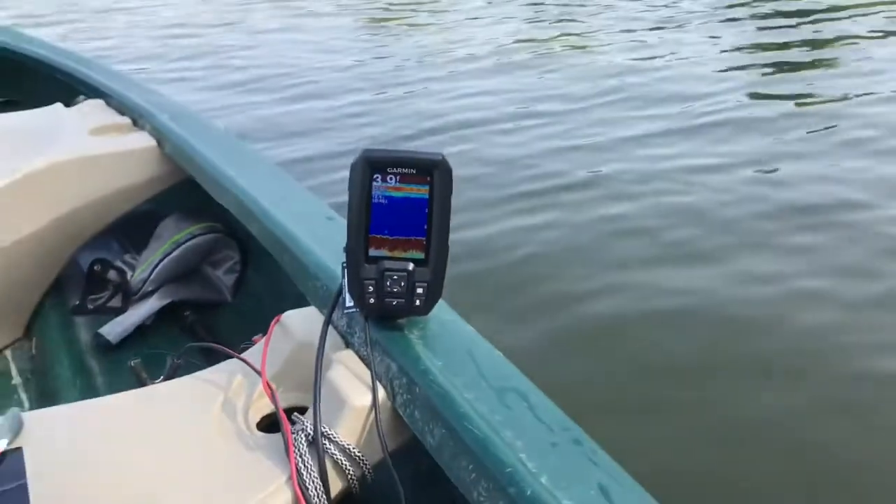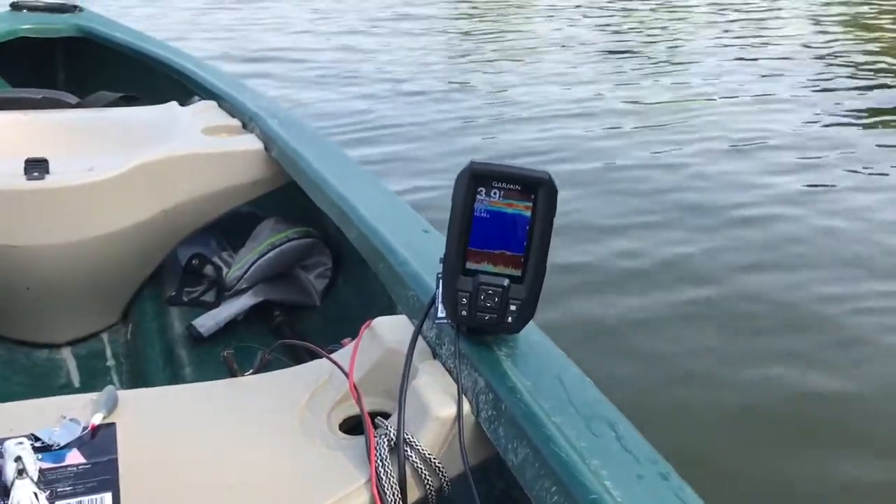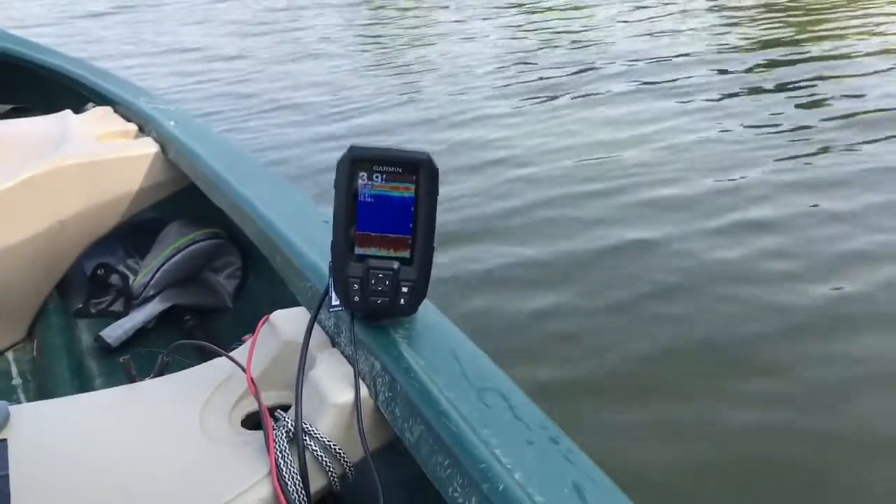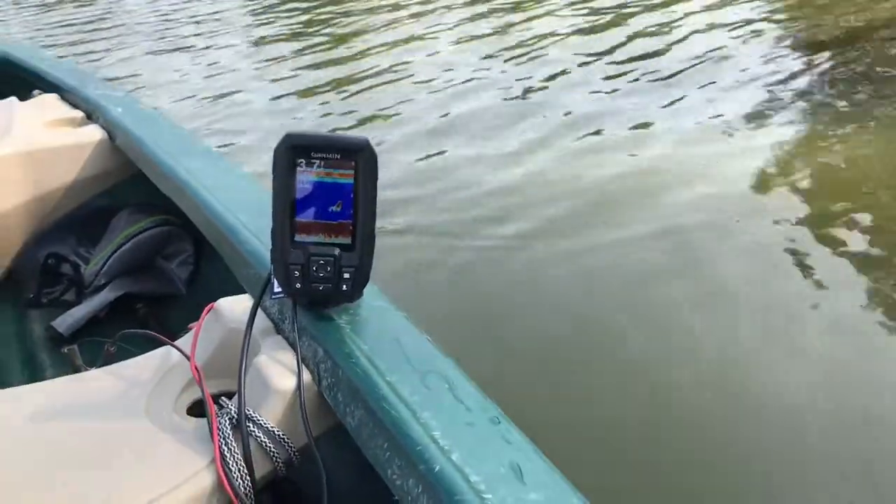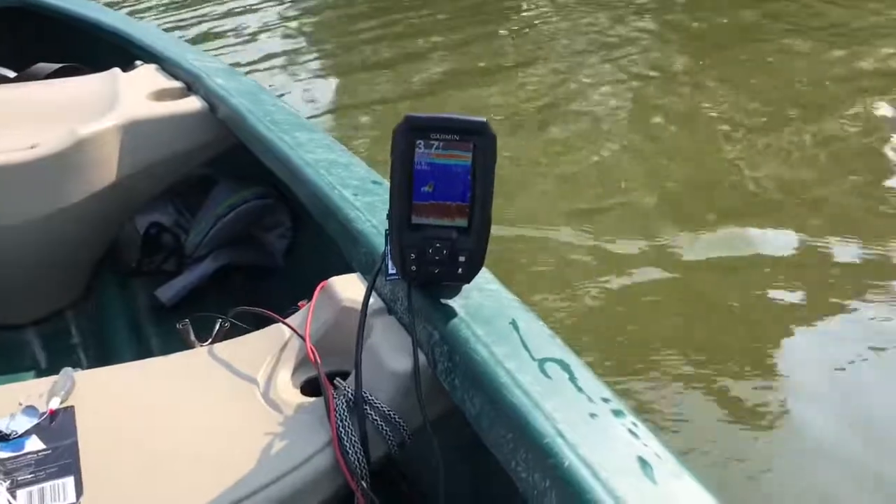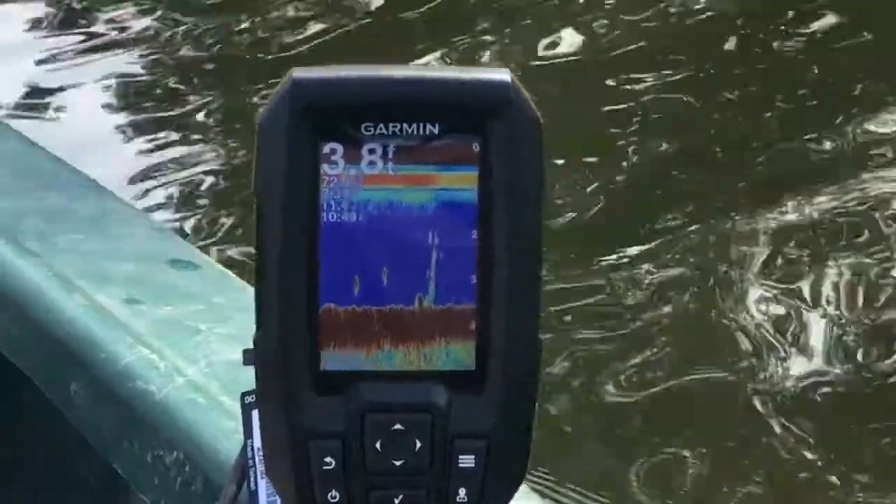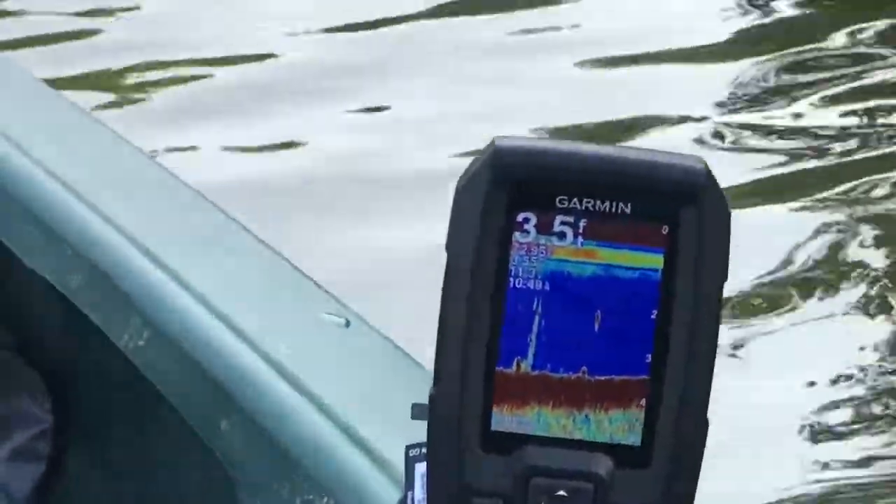I'm going to rip around on it and show you what it looks like on the fish finder when we see fish on it. So we'll start now. As you can see, the motor's pretty quiet, and you can see already our first school of fish and our first couple fish there. Anything that's off of the bottom, there's another one right there.